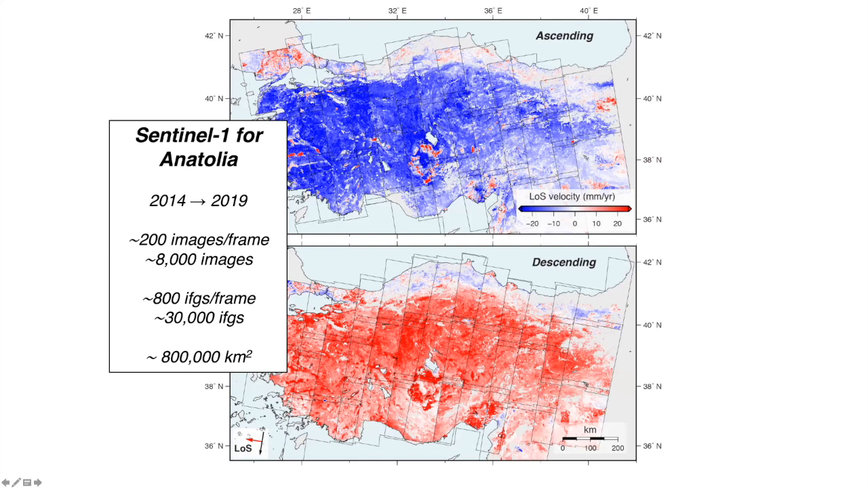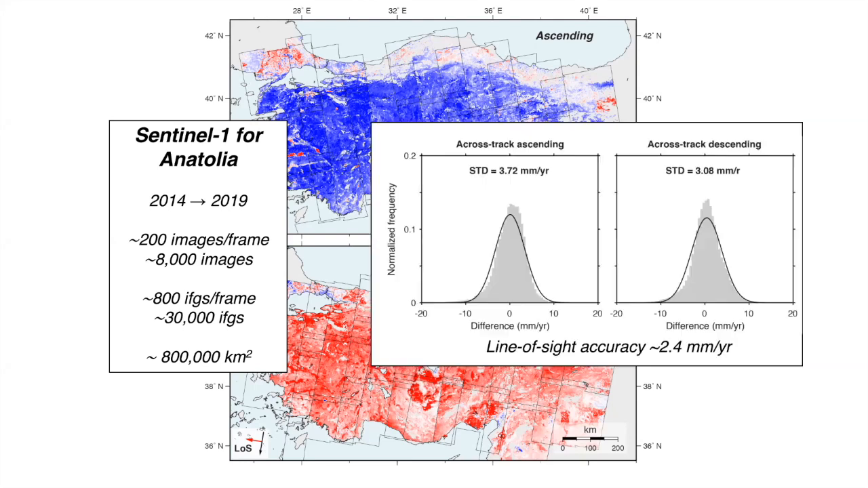Just some statistics associated with this data set in particular. We're looking at about 5 years of Sentinel-1 data. There's about 200 images per frame, resulting in about 8,000 images for the entire data set. And then there's about 800 interferograms per frame, resulting in about 30,000 interferograms for this Anatolia product. And this covers an area of about 800,000 square kilometers, which to our knowledge is the largest estimate of interseismic velocities from InSAR to date.